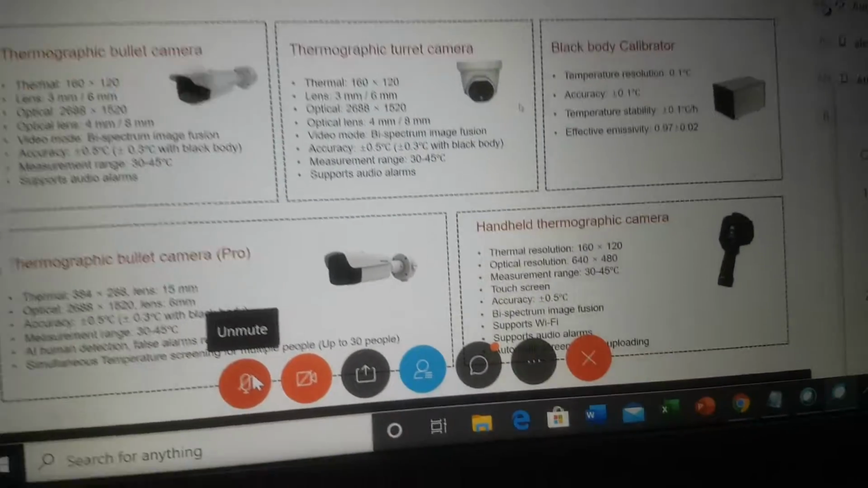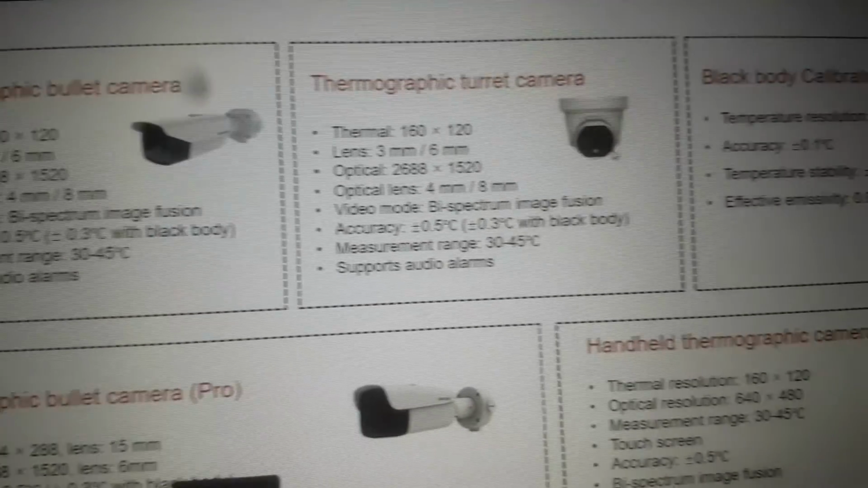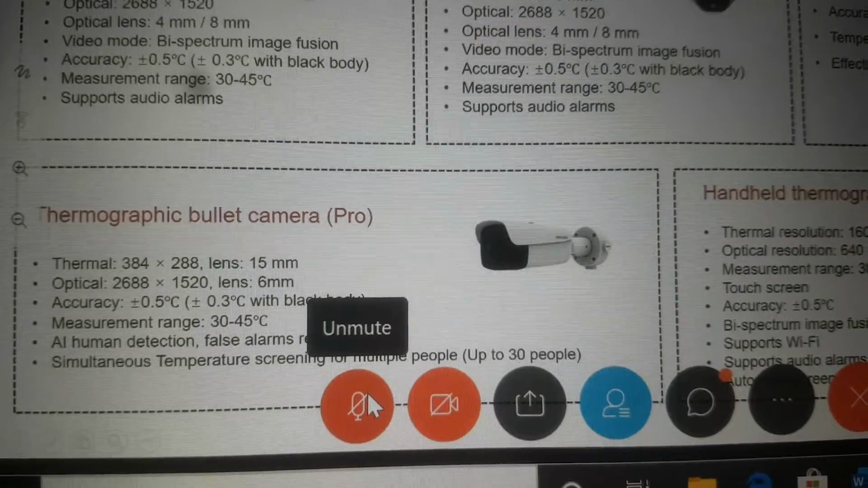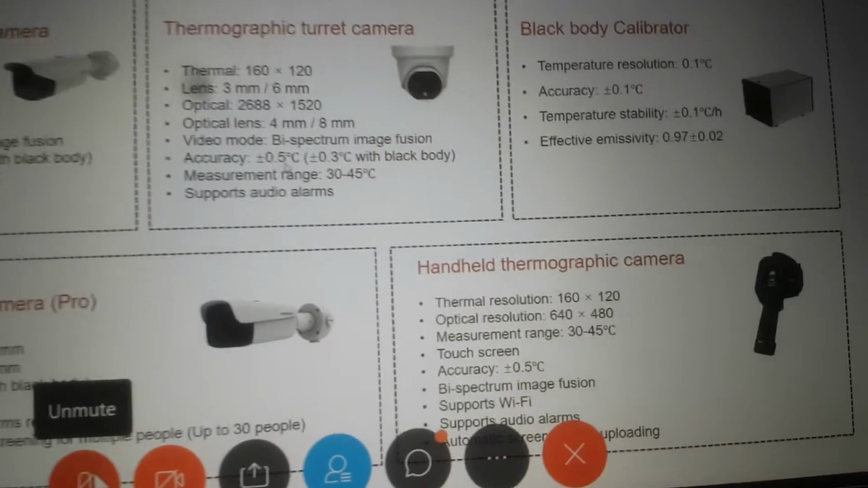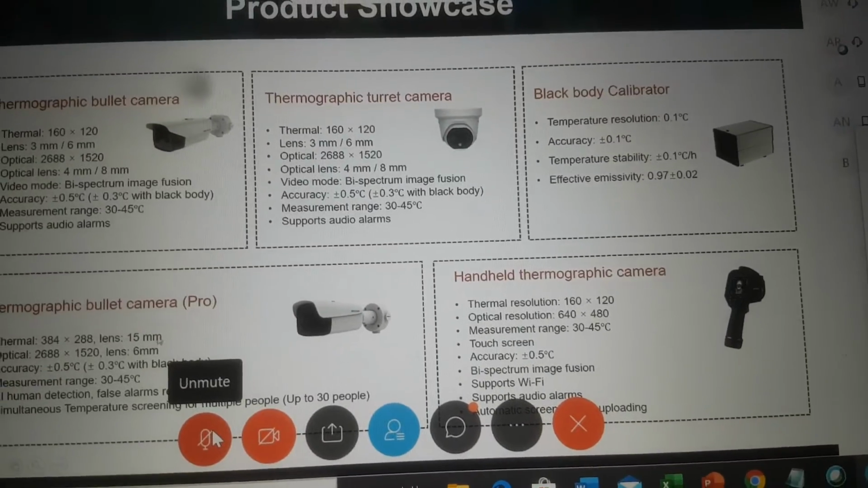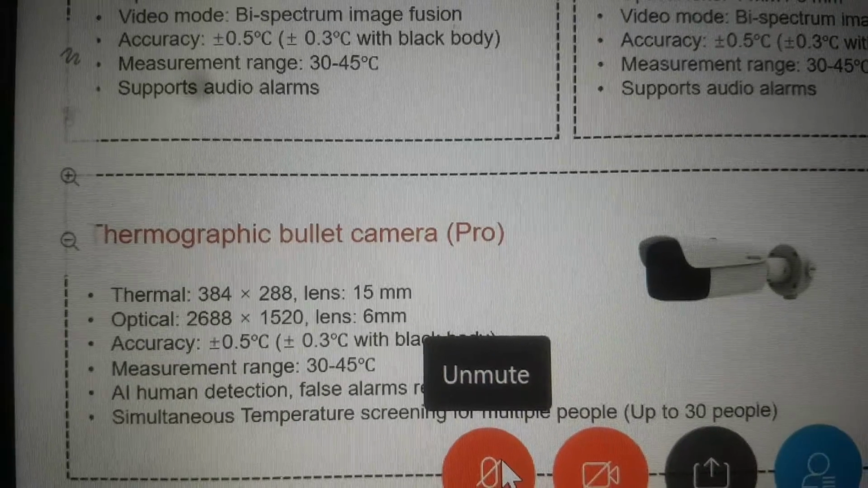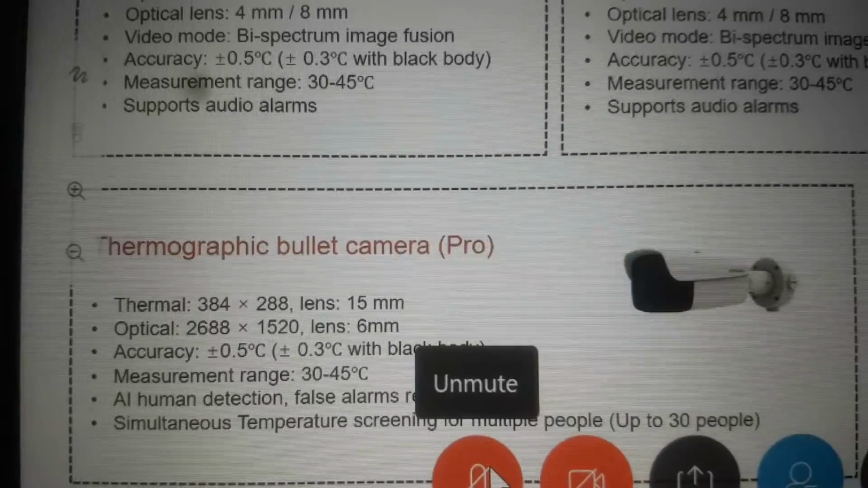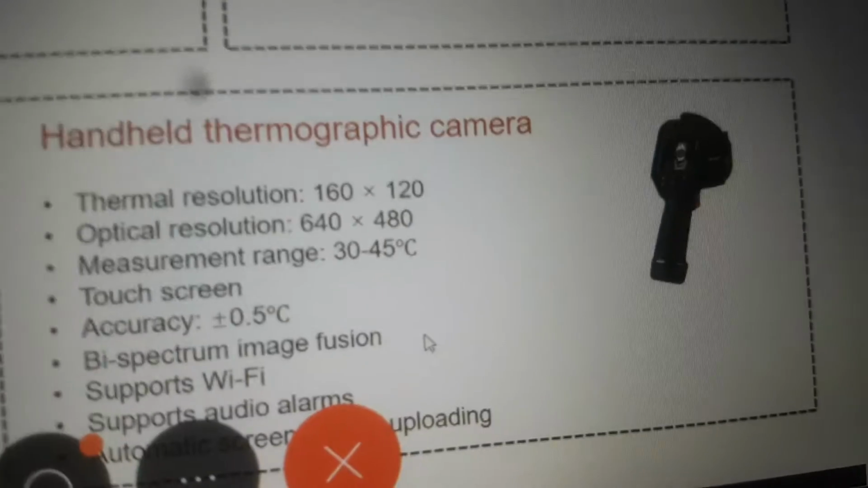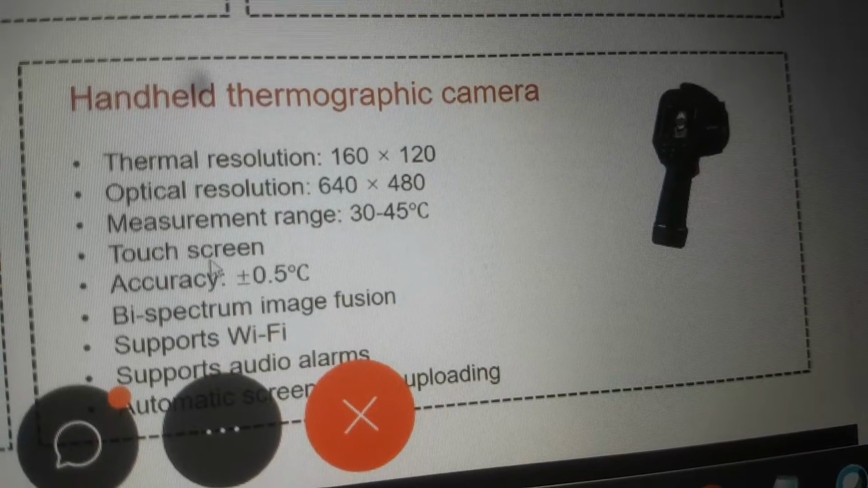We have two types of cameras, normal range, which can mount on a tripod, like a bullet camera and a turret camera, and an optional black body calibrator, which increases the accuracy up to 0.3. If you are not using it, we get an accuracy of 0.5. Then we have a professional thermographic camera, which has a 15 millimeter lens, is wall mount, and can go up to 9 meters. These can go up to 3 meters or 1.5 meters, depending. And we have a handheld thermometer also, where all parameters remain the same except the optical resolution, and Wi-Fi is inbuilt and a touchscreen is there.